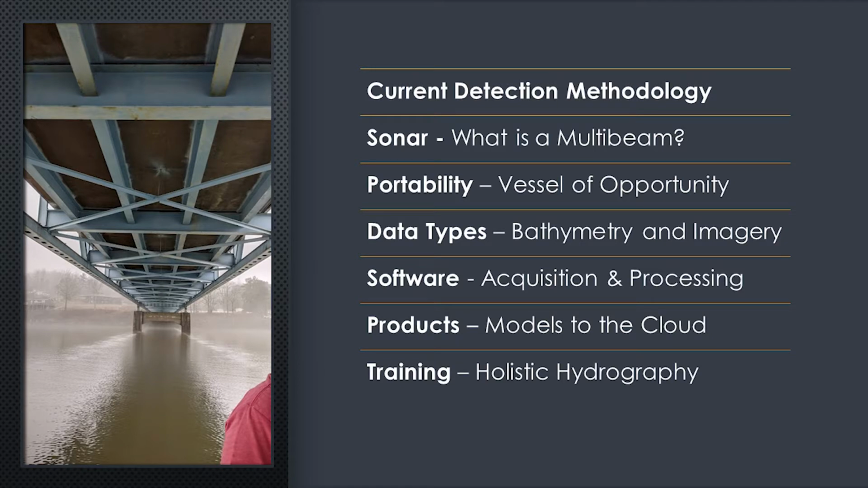Talk about sonar. What is a multibeam? Just start off with the basics so we're all on the same page. Go into the portability of the system and why I advocated for it for RDOT. Getting into what some of the data types are that can be collected with this system, and the software being utilized. There's lots of different software packages out there. And then go into some of the products. What are we going to be able to see? What are we going to be able to do with some of that data? And then talk really briefly on training.